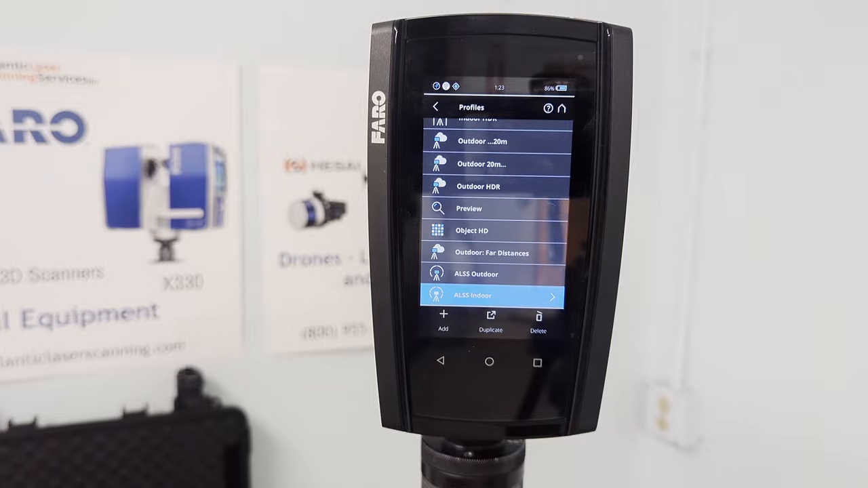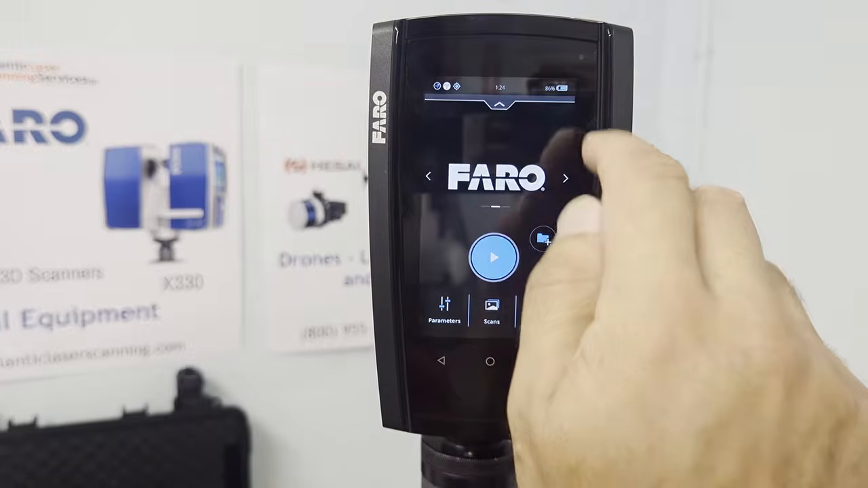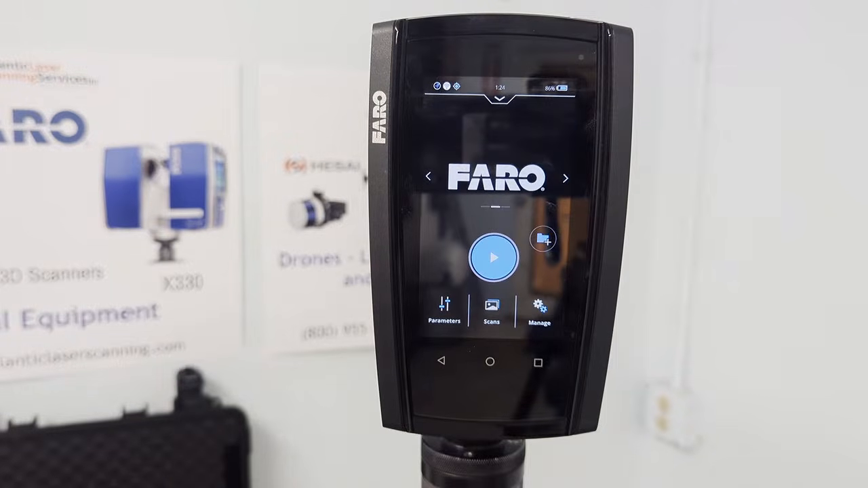Now, if for some reason you name your project and completely forget to change the settings to an indoor setting, it's just fine. If you go and scan inside of an office building and you're set on the outdoor far distance setting, you're just going to have longer scans from 3 or 4 minutes to maybe 7.5 minutes, and you're going to have more points per scan. There's nothing to be worried about. But assuming that you did remember to do this, you're going to go into the indoor setting. We can go back to our home screen.